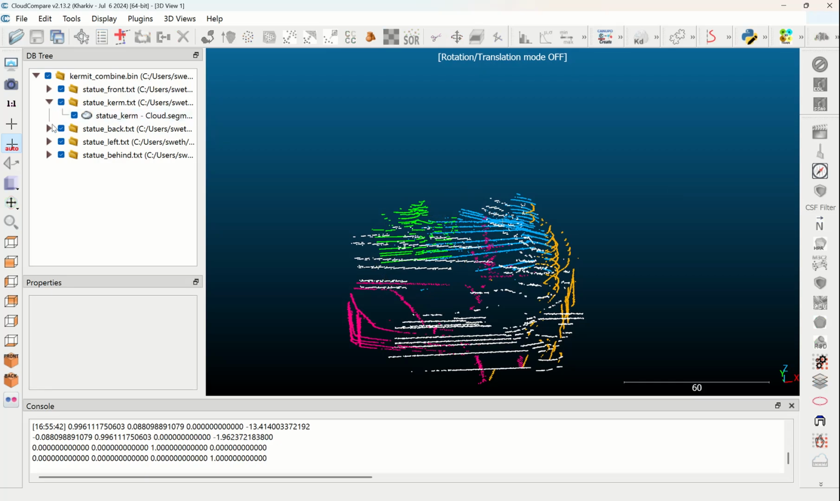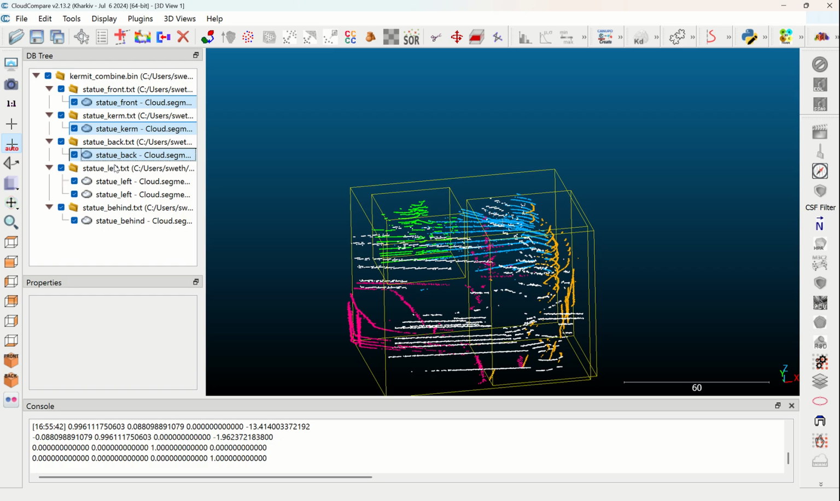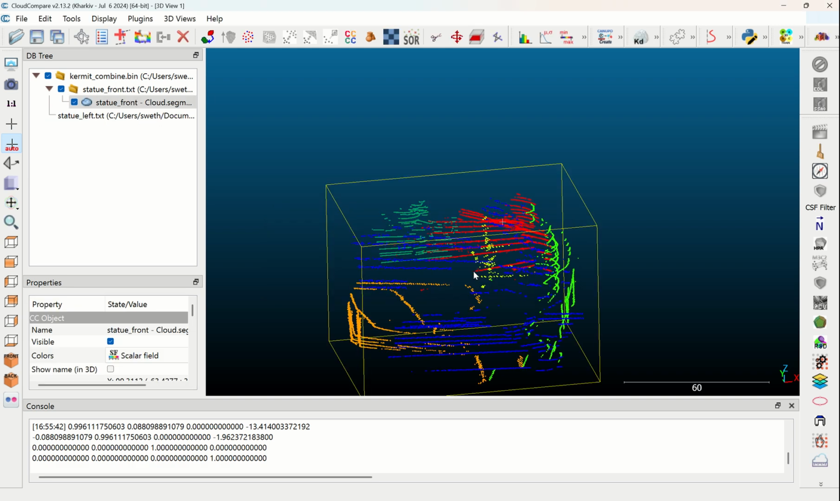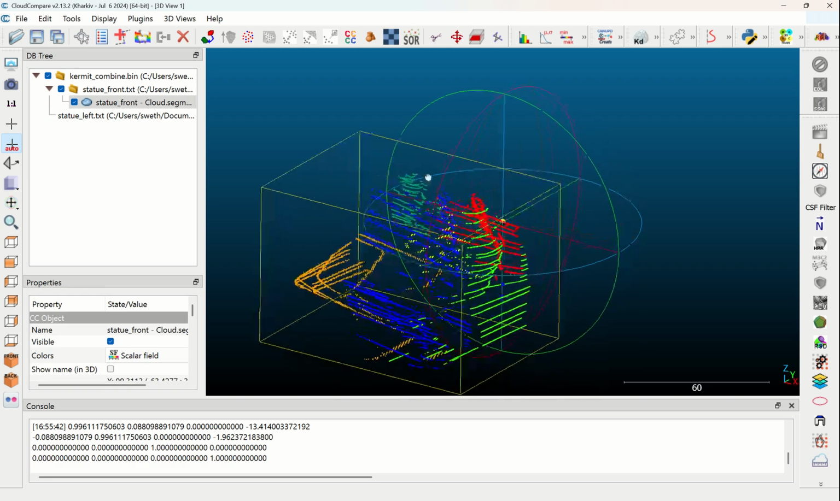Finally, to combine all of the point clouds, I can select all of them here, and then hit this button, which is Merge Multiple Clouds. And that generates one total point cloud.